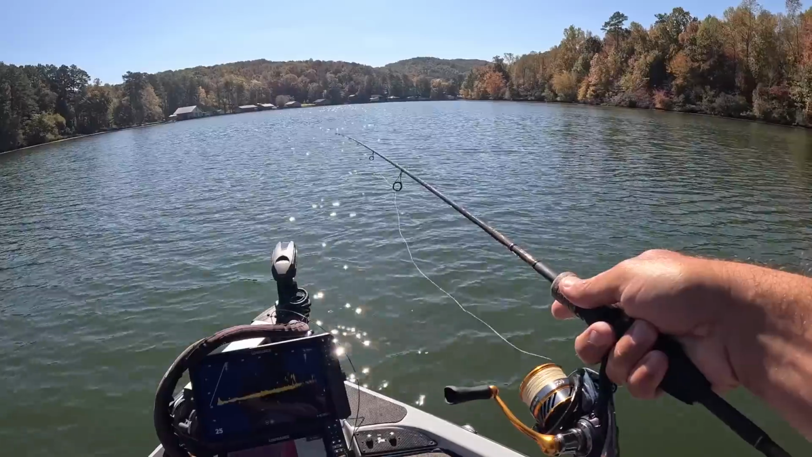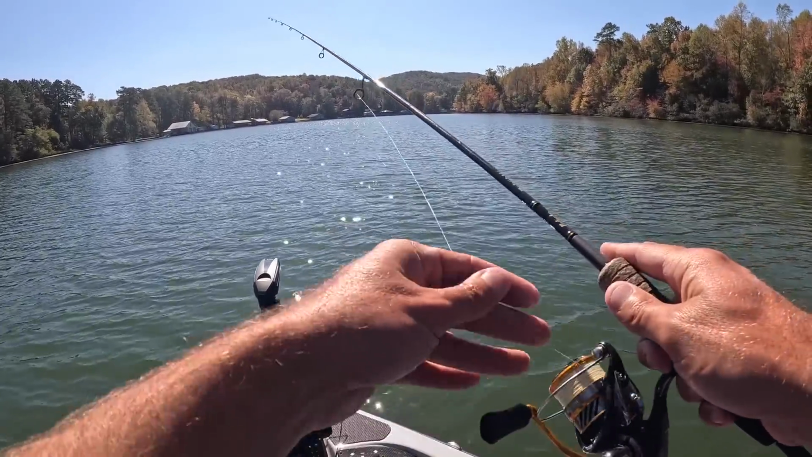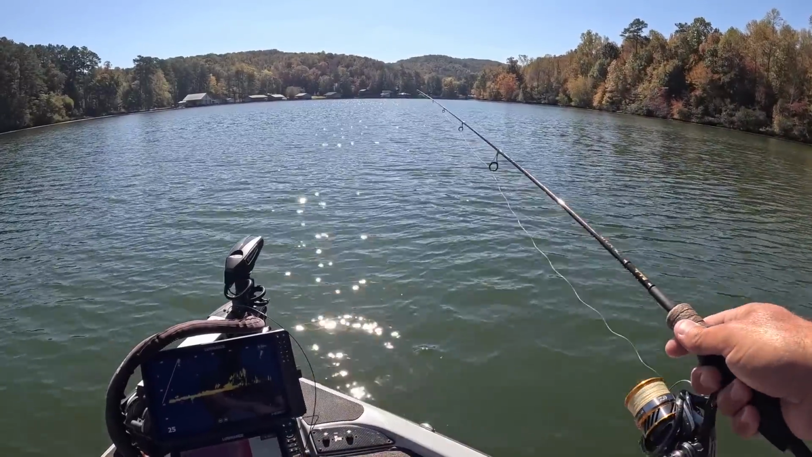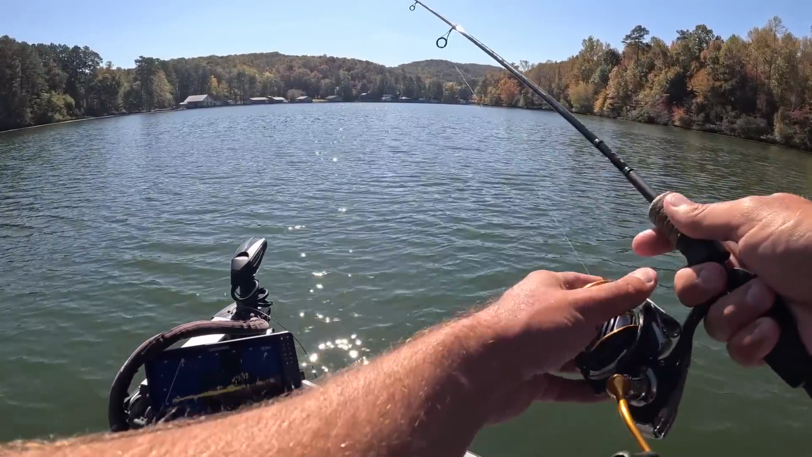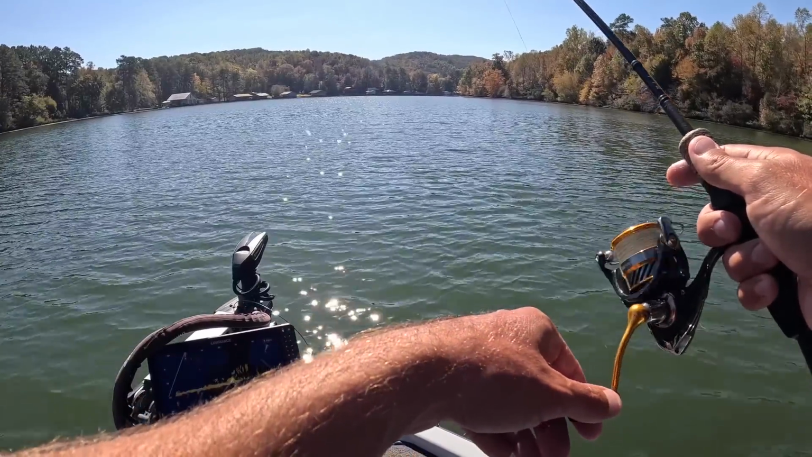But I'm gonna keep some today because we're having a little get together and I want to cook some fish. So just fishing brush piles in about 12 to 15 feet of water. This particular one's in about 13 foot.